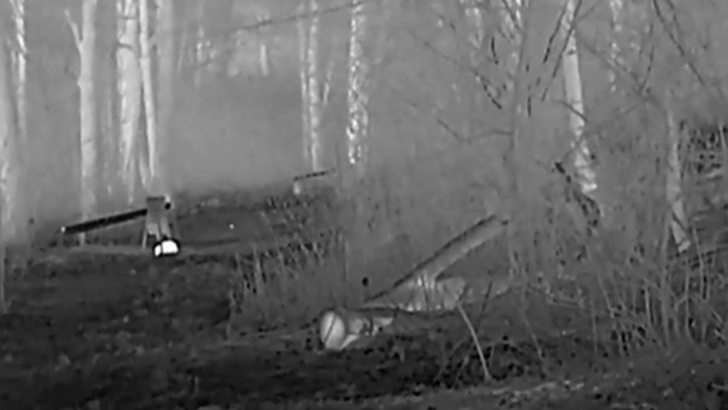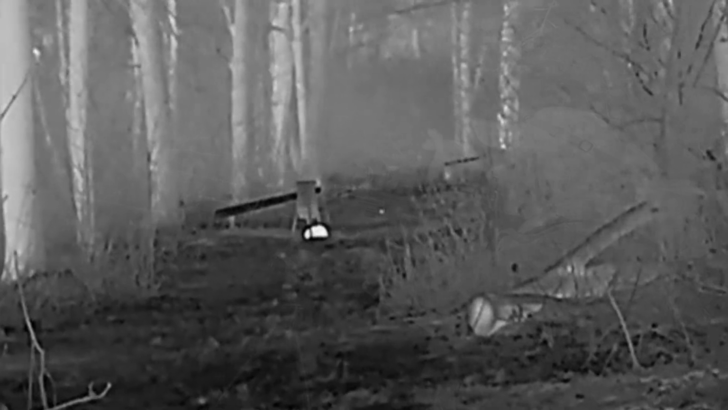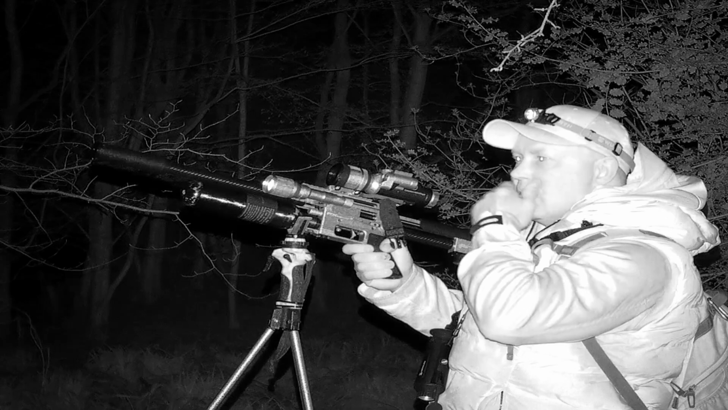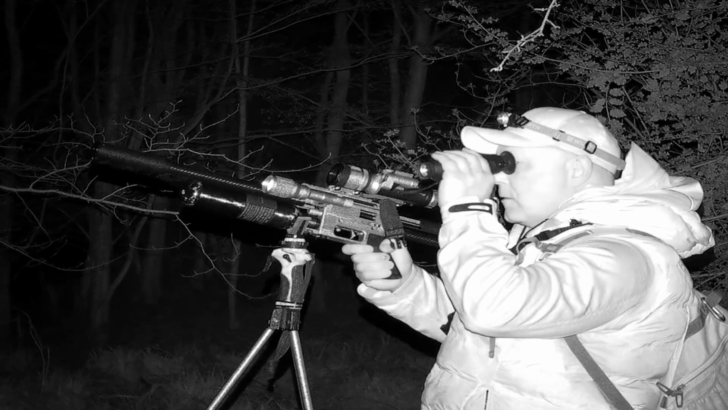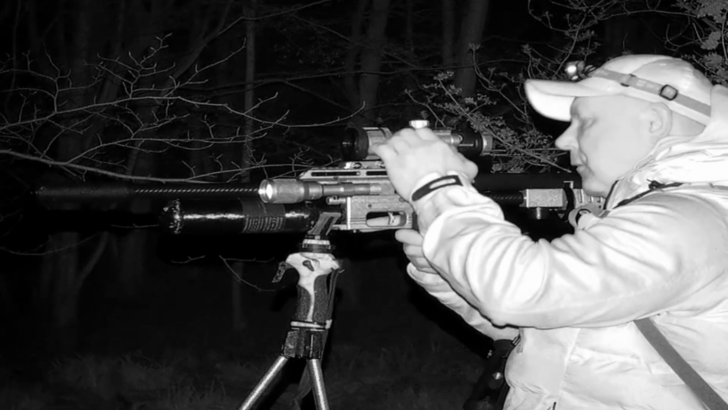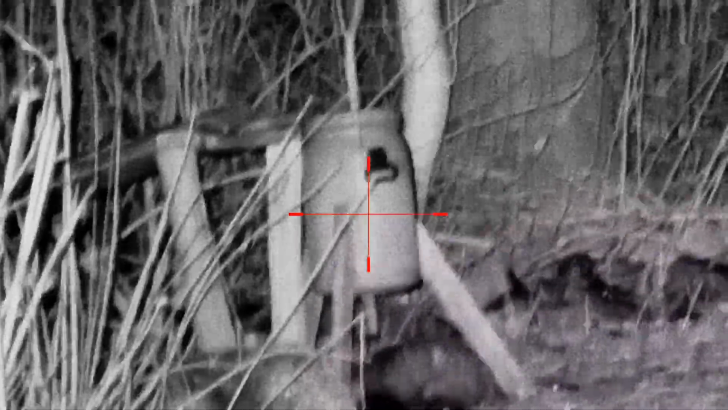Right, as you can see, the NV500 is struggling a little bit picking the rats up, but my thermal little spotter is picking these rats up very well. And we do notice there's a big figure, and that is not a rat, sitting under that feeder. So I get the NV500 and zoom in on it to see what it is. I do know what it is, but I just want to show you that we've got footage of a greedy badger eating the grain from a pheasant feeder.